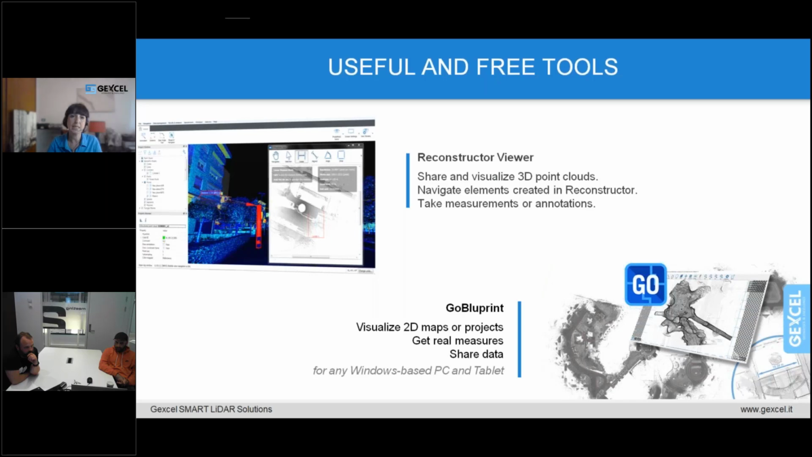You can visualize and investigate your 3D project using the Reconstructor viewer. But that's not all, because if you want to share your 2D maps, you can use the Go Blueprint viewer. You can visualize and investigate orthophotos, X-ray orthophotos, and blueprints. This Go Blueprint viewer can be installed both on your workstation or on a Microsoft tablet, and you can take linear and angular measures, as well as calculate areas and volumes. You can download both viewers from our website, and you can play with them.